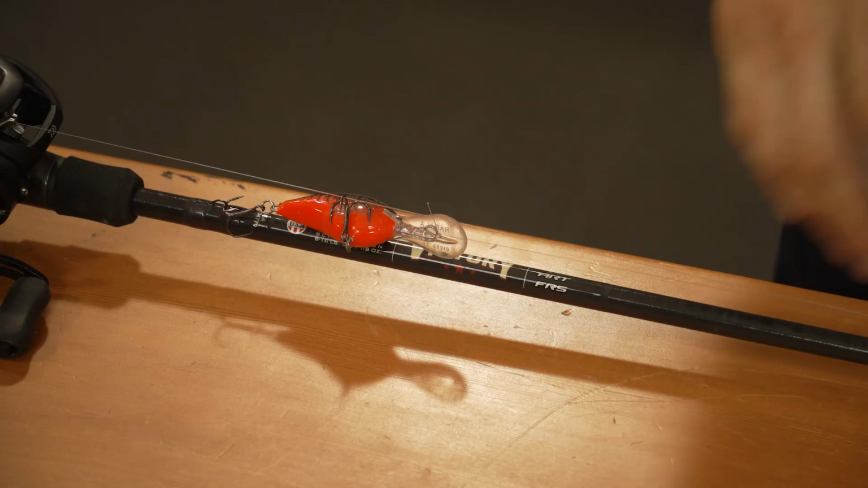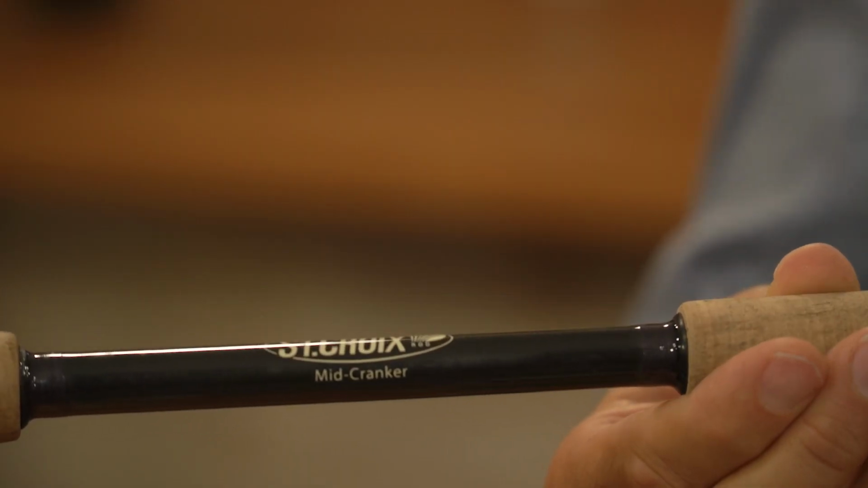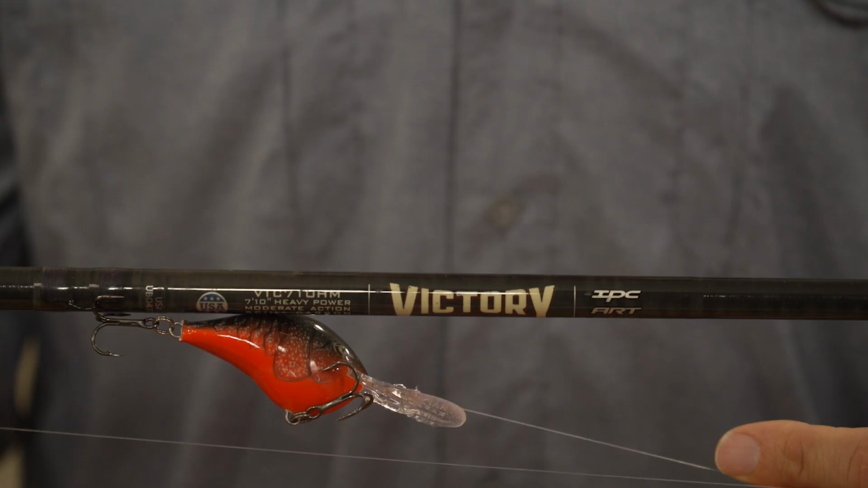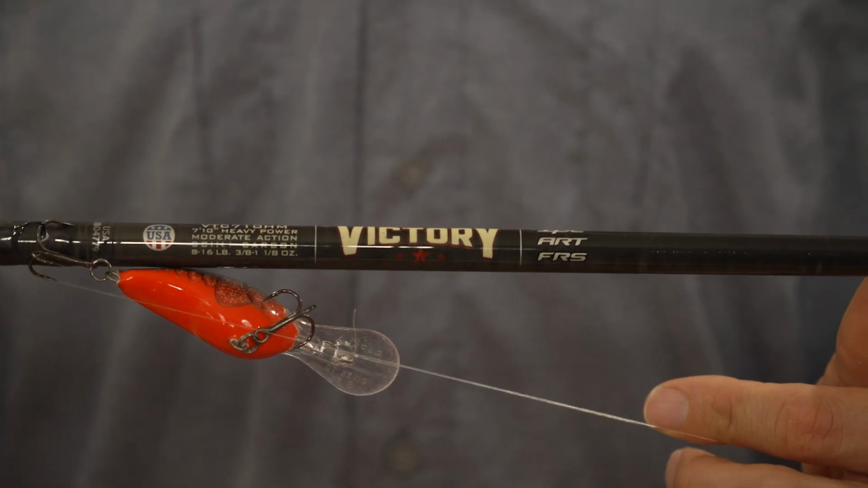And next from St. Croix Rods, we want to talk about their Victory series. And this one is actually technique specific. This is a mid-cranker. I got a Rapala DT tied onto this. And great action, also a really great value in this Victory series.